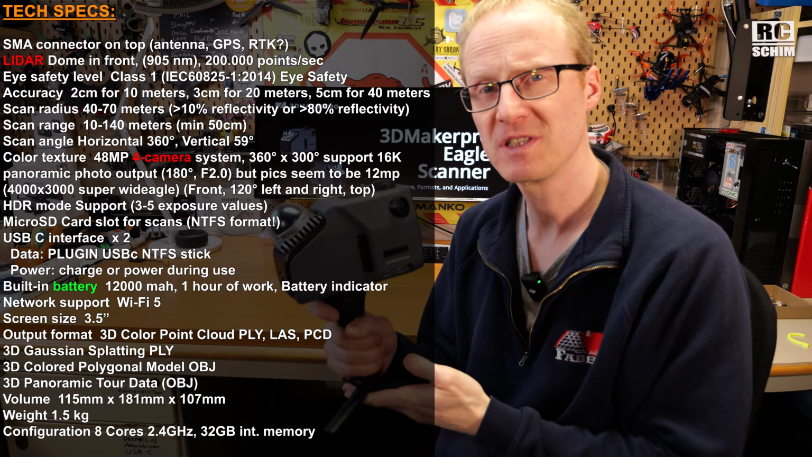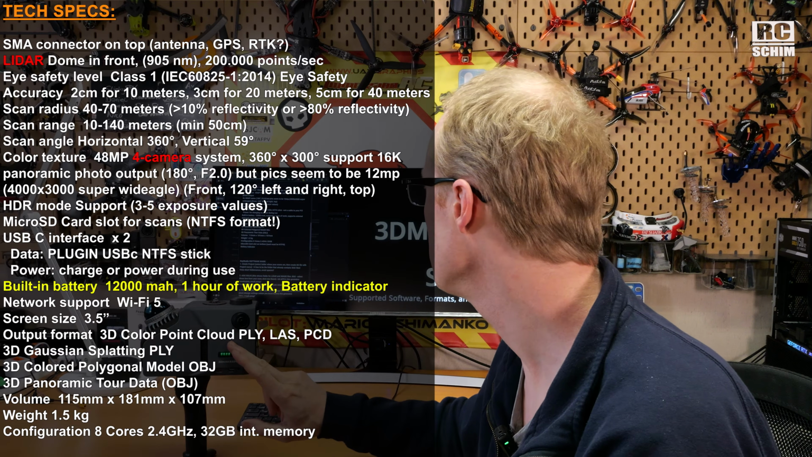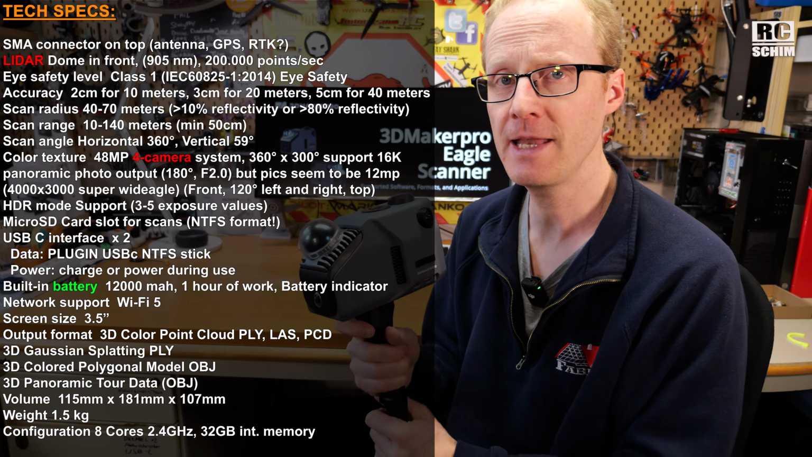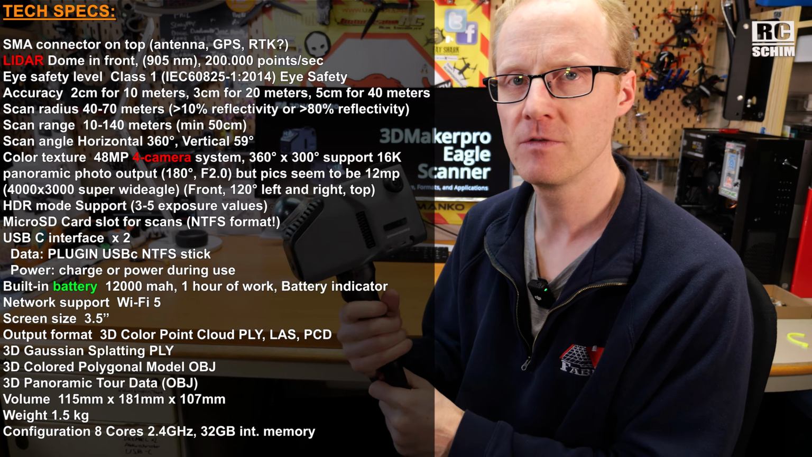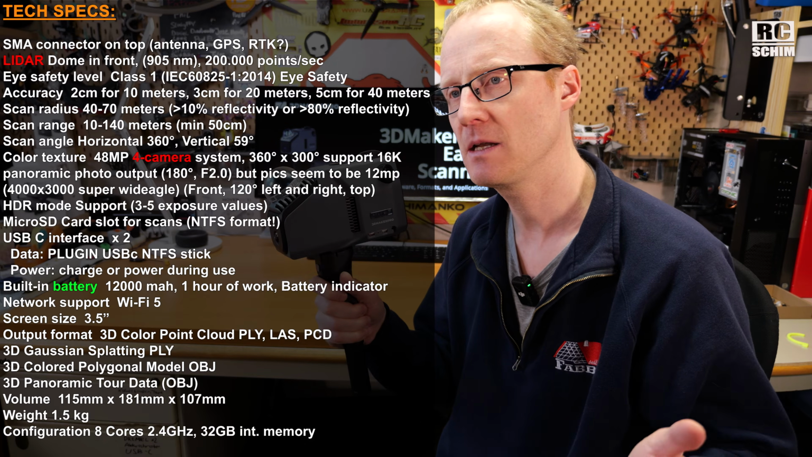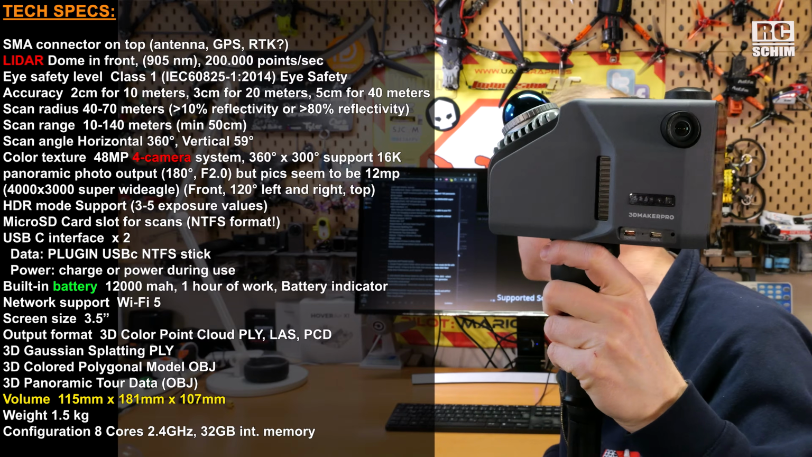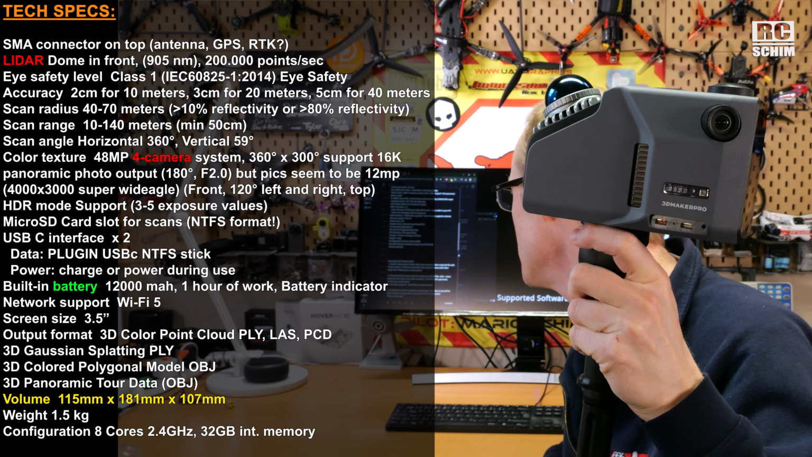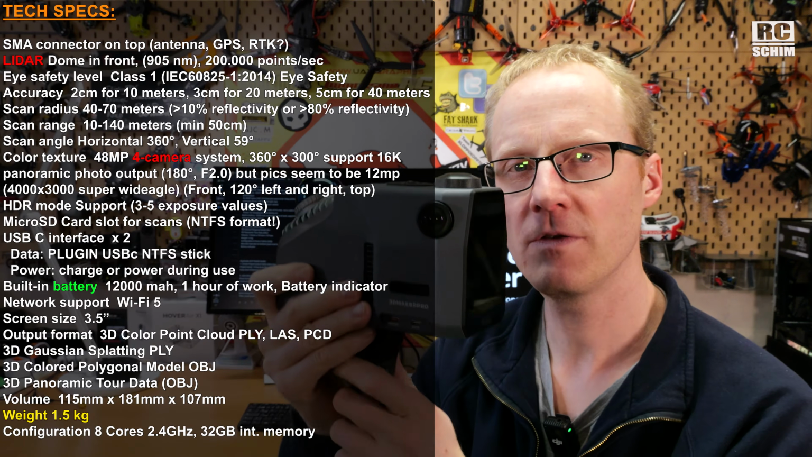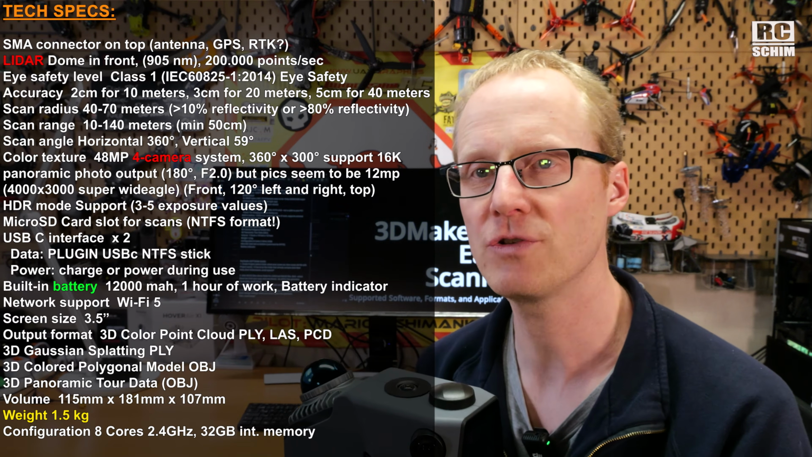We can go through the specs together. It has a quite large 12,000 milliamp battery pack, which works for around 1 hour. You shouldn't scan longer than 4 minutes for one scan, because otherwise the data gets too big and it makes problems. It's 11.5 centimeters by 18 centimeters by 10.7 centimeters. It weighs around 1.5 kilograms. That's important if you plan to mount this on your drone.